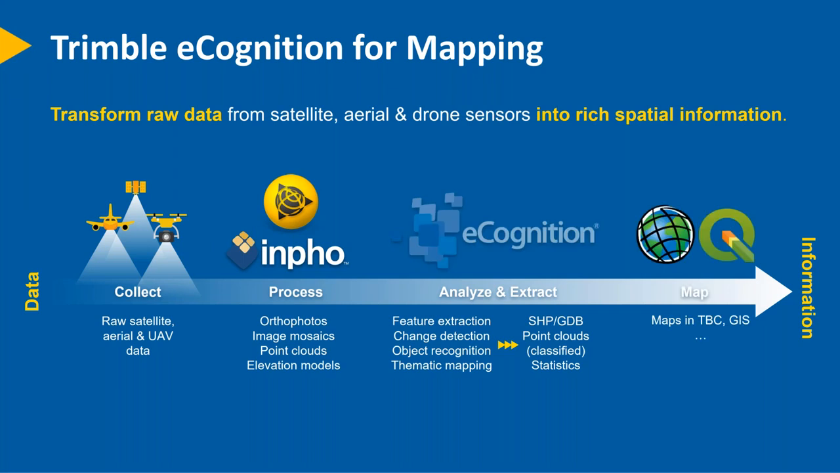And then finally, what happens to this information that we're generating is that we create the input for, say, various GIS software that are out there. So we're taking the data and we're creating the information that is then used in GIS or elsewhere.